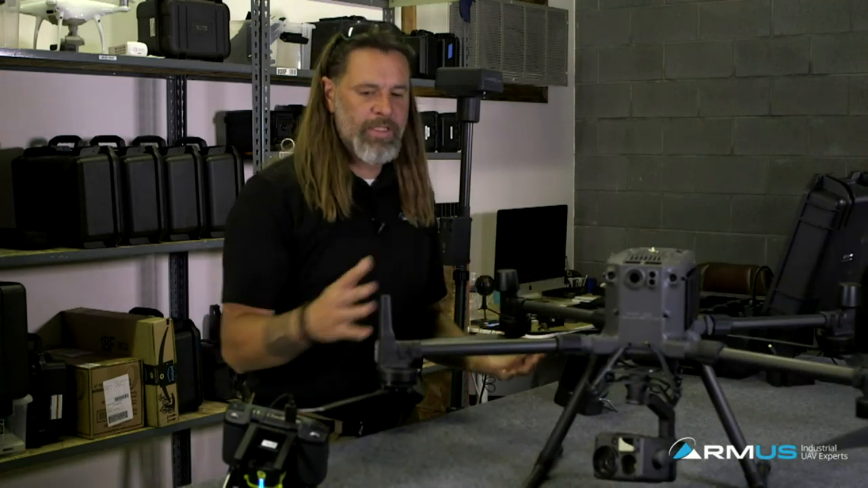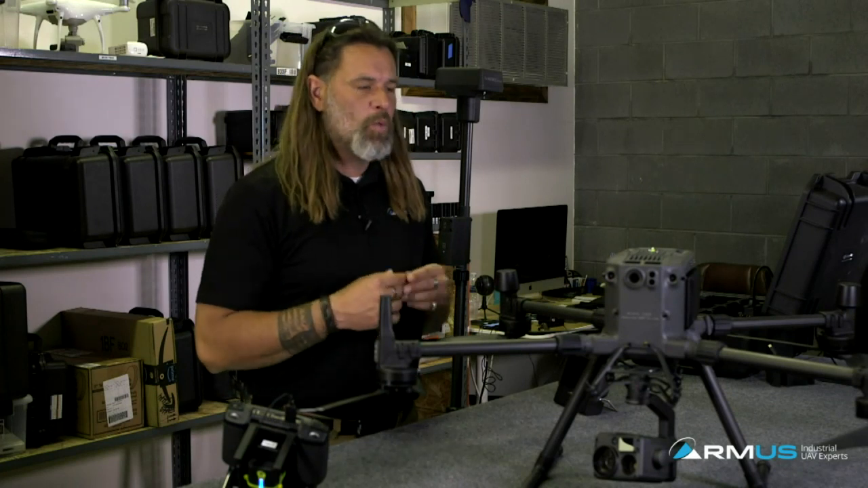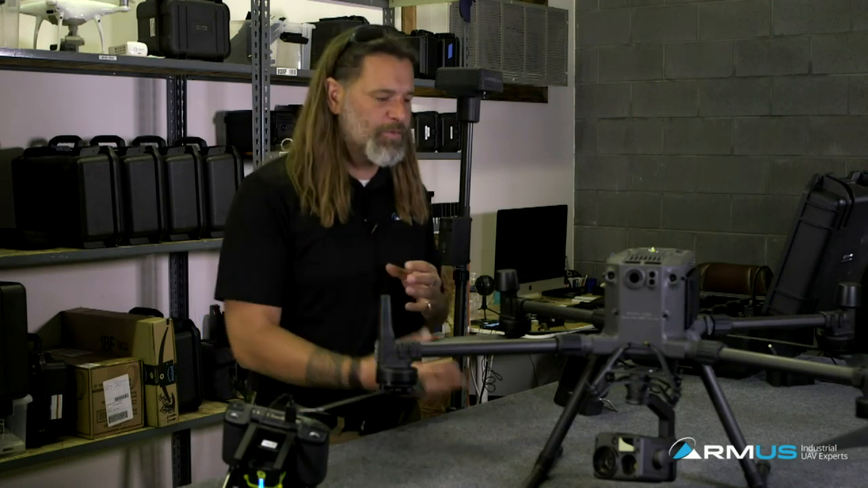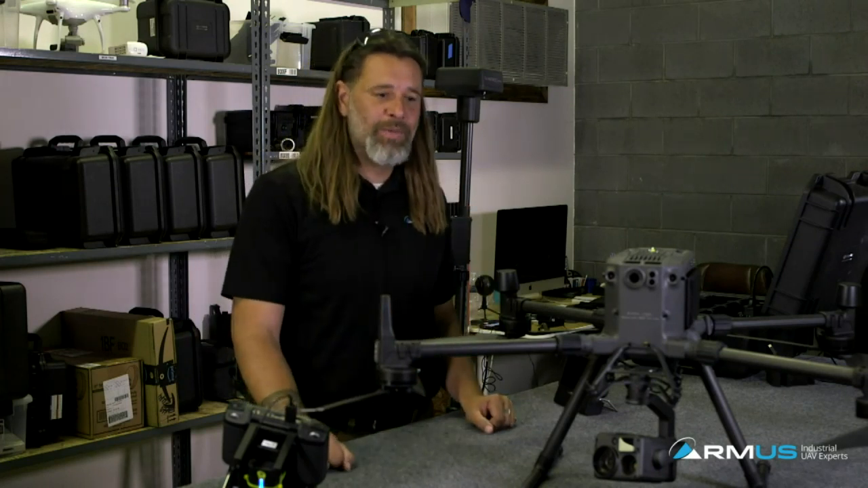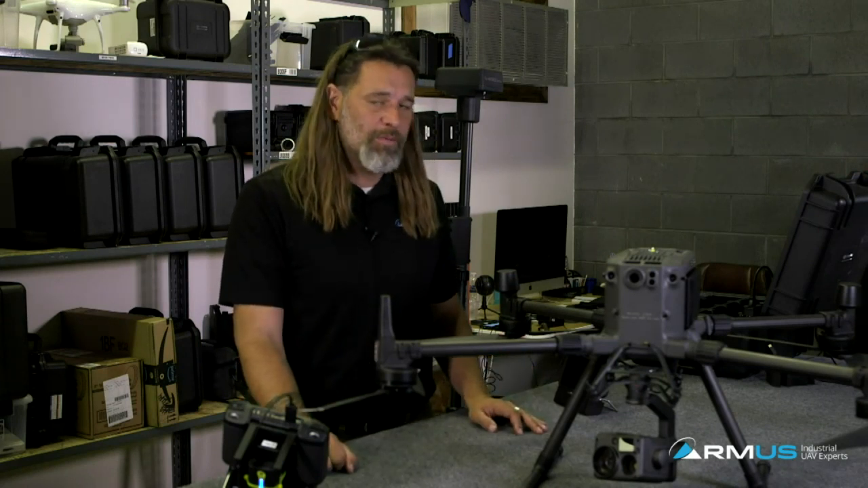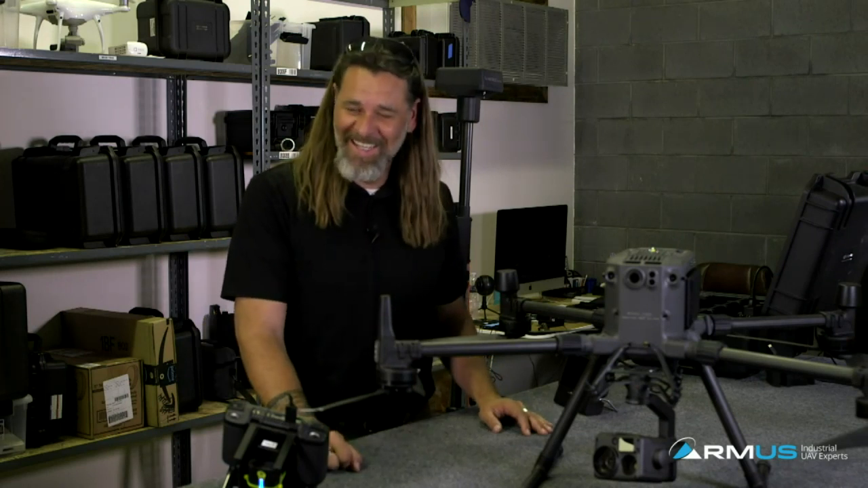There are no other LEDs that are bright enough to hit the FAA specs. We went ahead at RMUS and did a light kit that addresses that problem if you need it for navigation reasons, red and green. We can definitely make kits like this later, but we don't have anything specifically built out quite yet for this one. Waiting for my Lance extraordinaire to come up with something there.